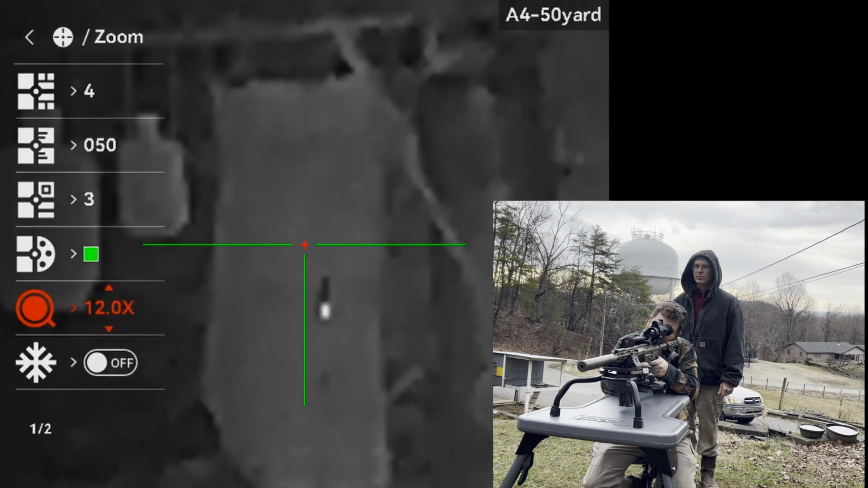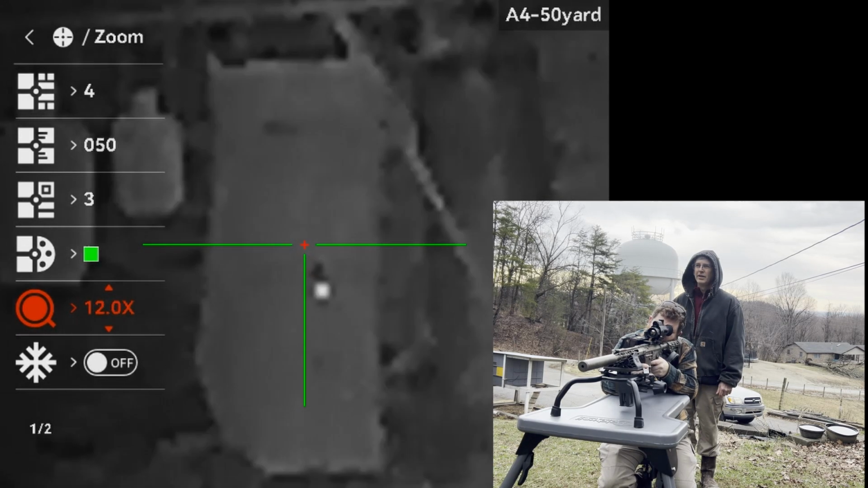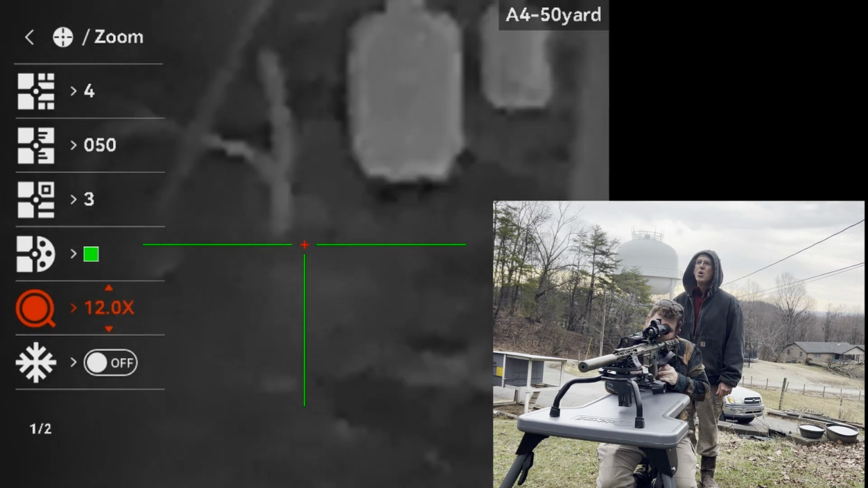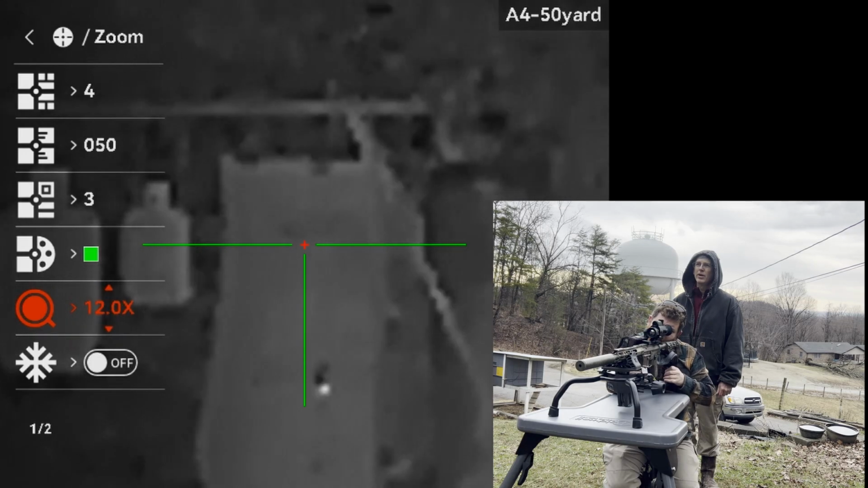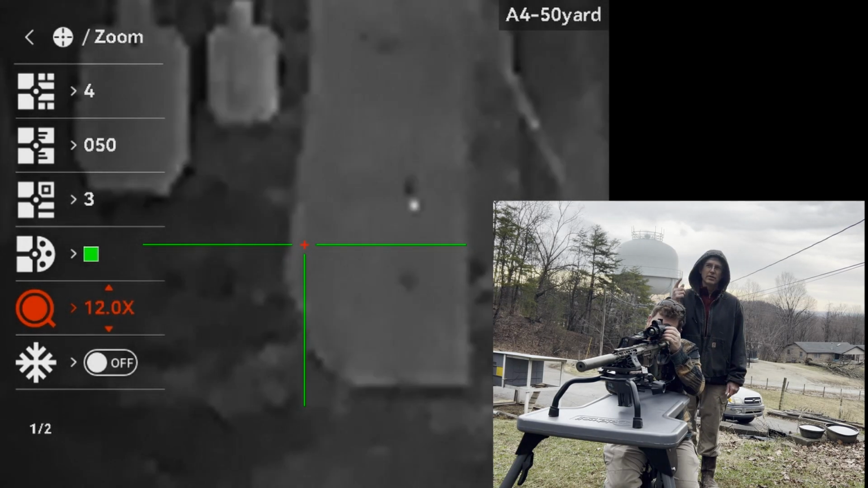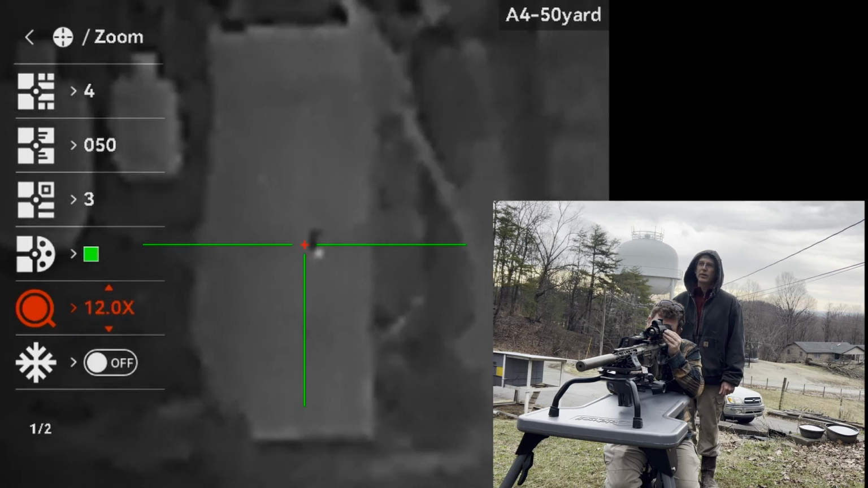That's pretty well on. It's shooting a little bit low. So now what I'm going to do is, I got to get this thing. I'm sinking. So now we got to go over and we got to freeze frame it. Go back to 12.